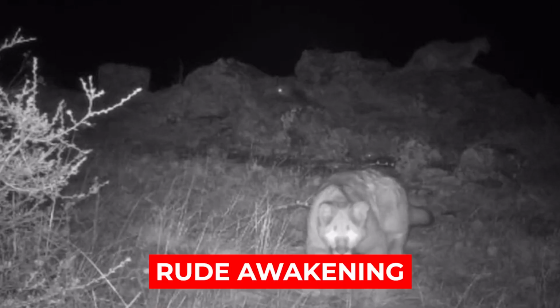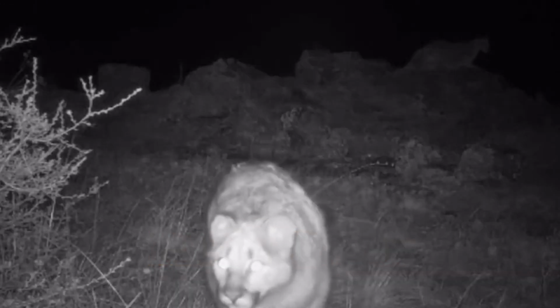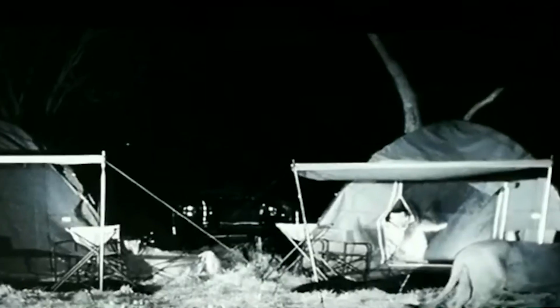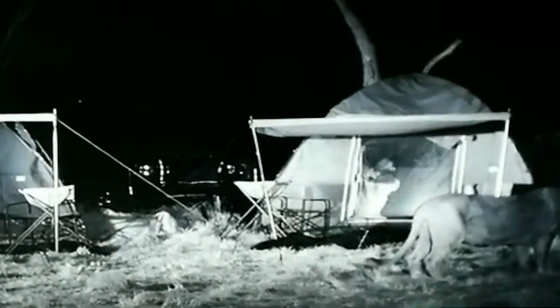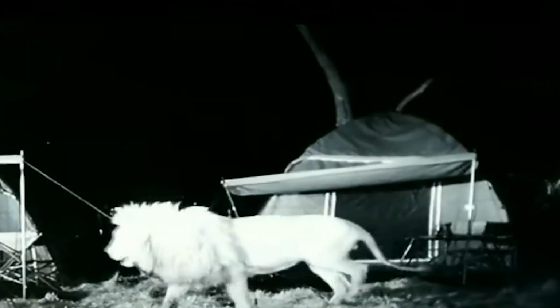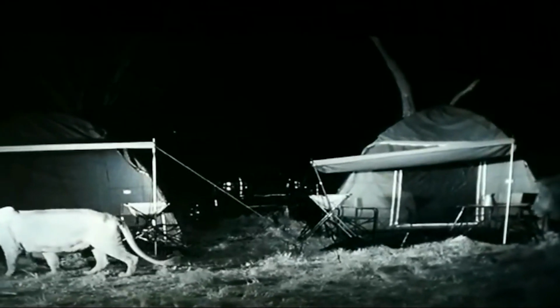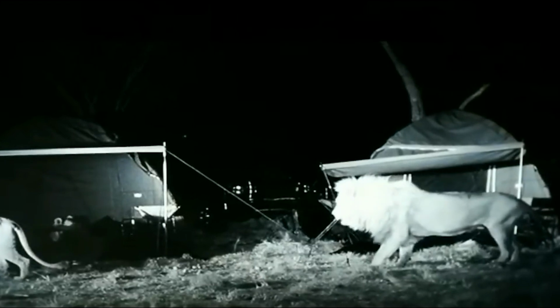Number 10. Rude awakening. It's one thing to capture lions on your trail cam doing what they usually do out in the wild, but it's another when your trail camera accidentally captures the night a pride of them lurked around your camp. Then again, you probably don't need video evidence of it happening if you were awake the whole time. A bunch of unhappy campers suffered a rude awakening when a bunch of lions invaded their camp.